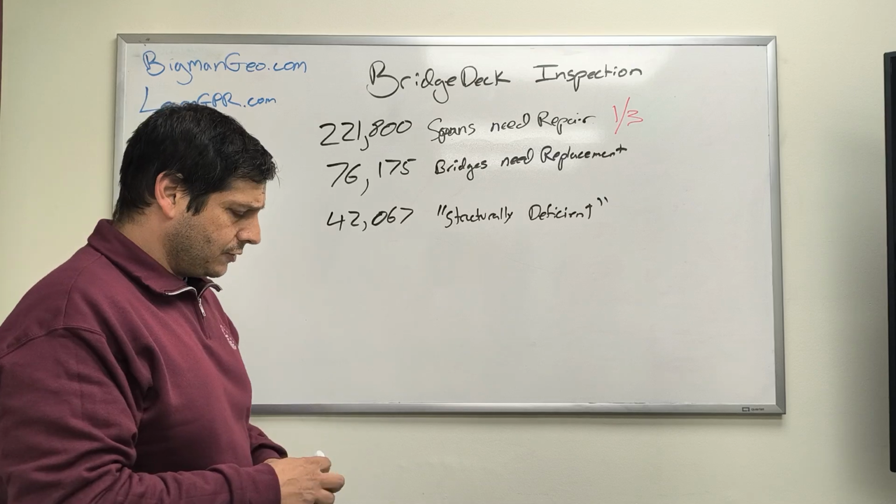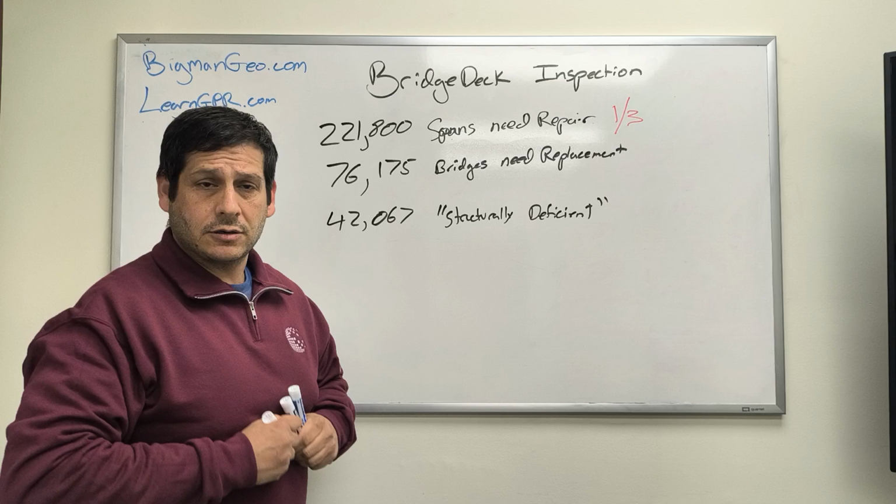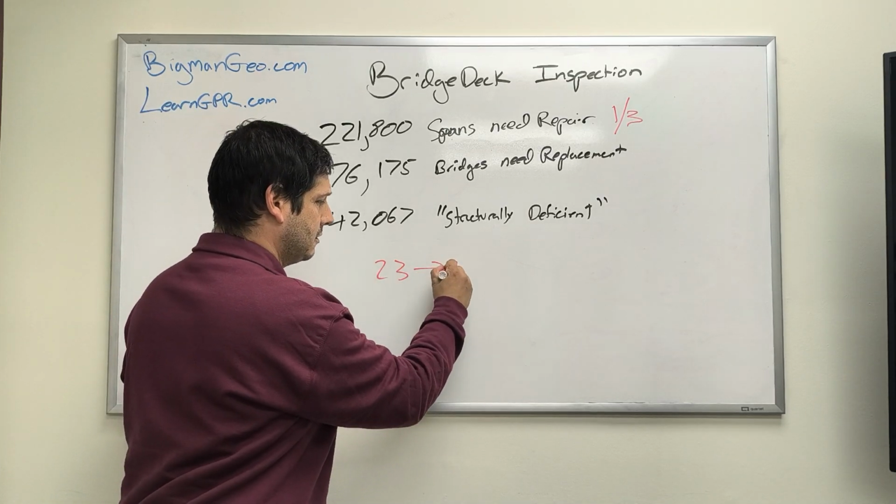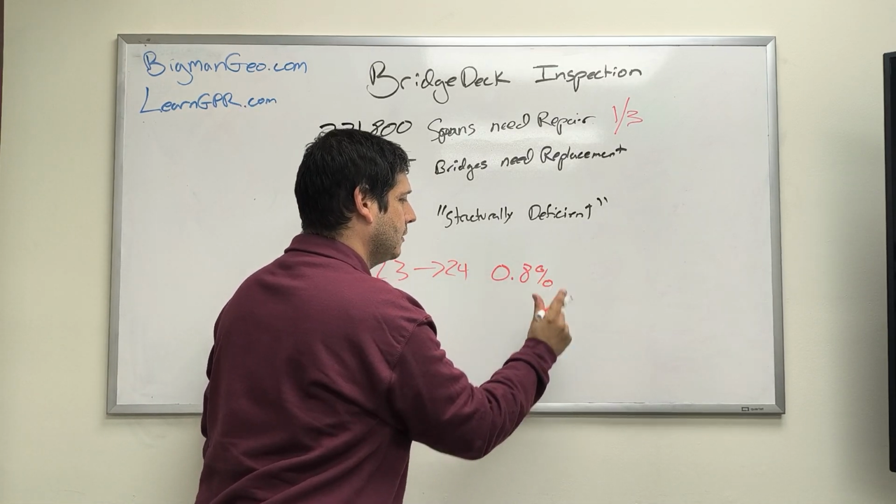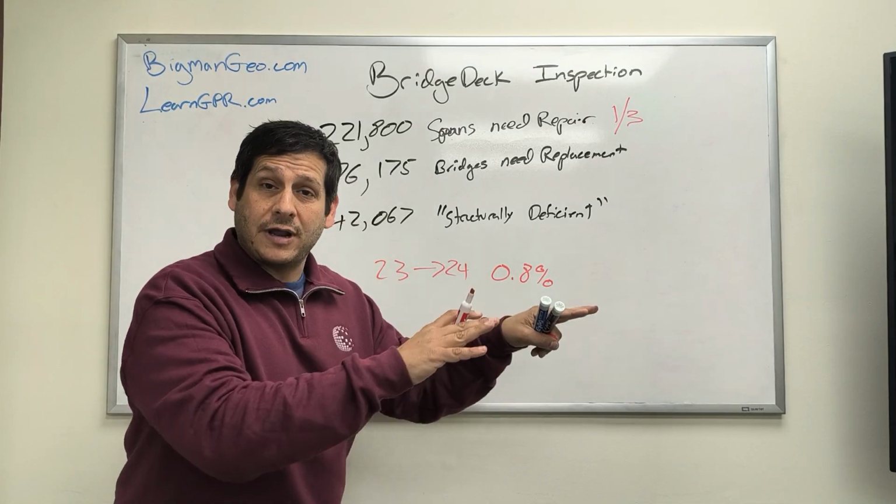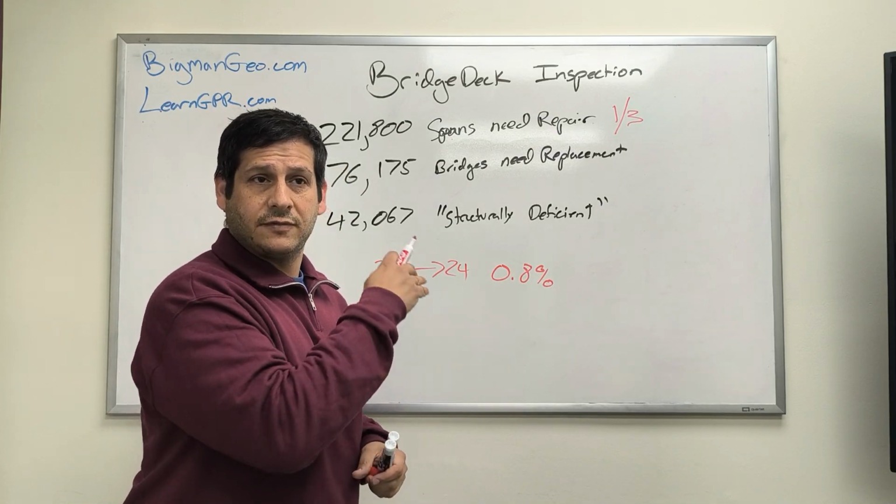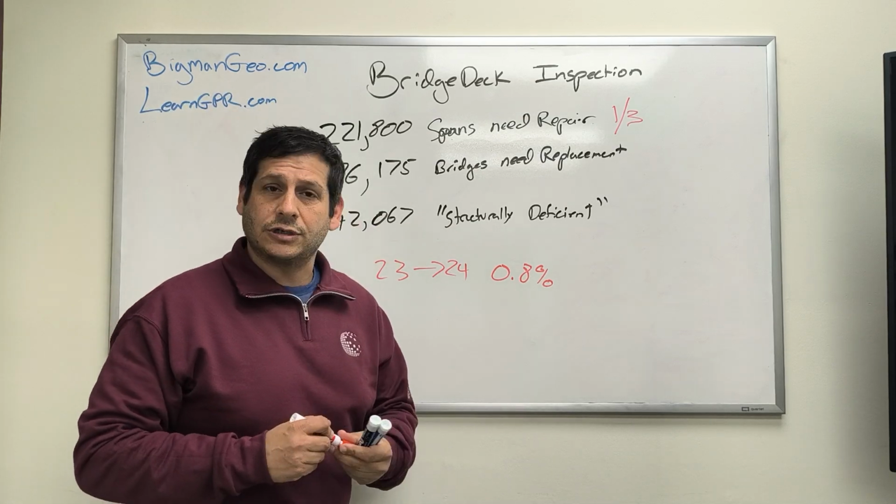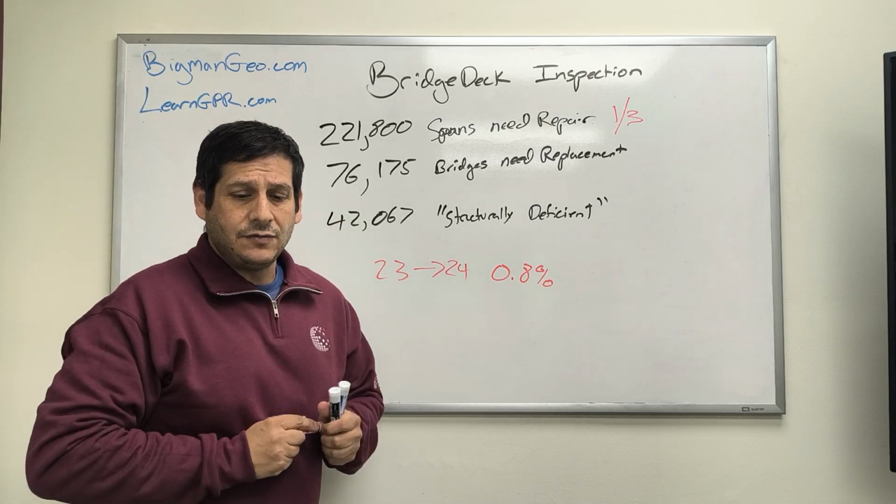So this is all of an issue, and is the problem getting better? The answer is yes, it is getting better. So from 2023 to 2024, 0.8% of bridges improved. So that's a good trend. We'd rather it get better, but it's still way too low. So less than 1% of the bridges from 2023 to 2024 got reduced as no longer structurally deficient. So characterizing all this, this is a real big issue in the US.